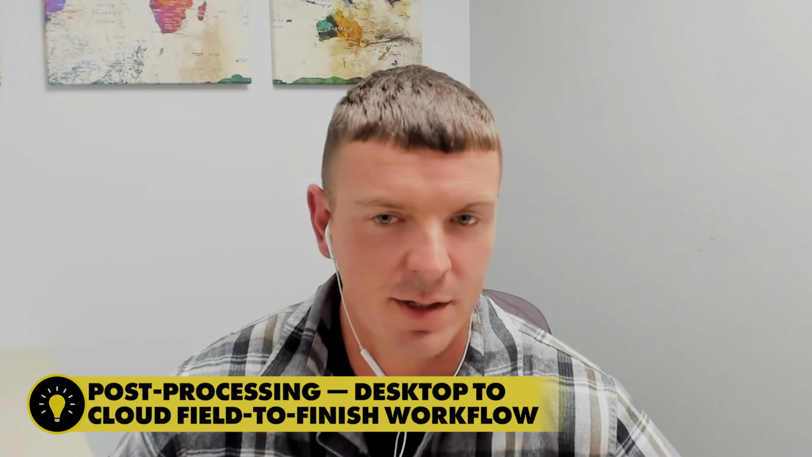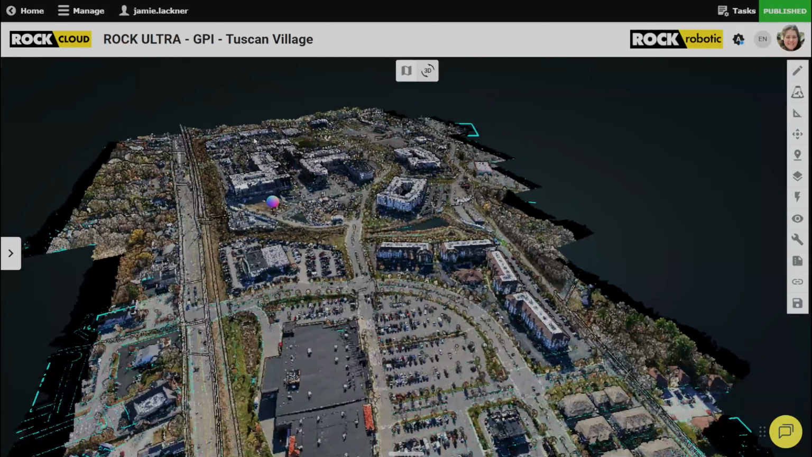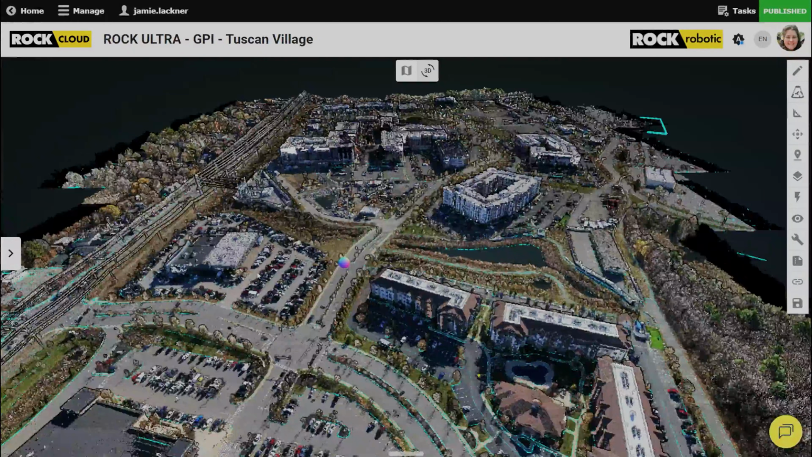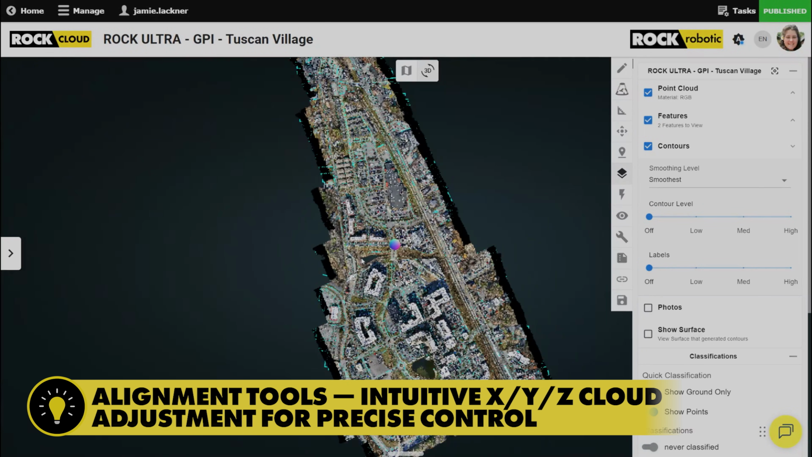And then from Rock Desktop, we go to the Rock Cloud, and that's kind of where I love to work. It's got all the right tools in the right spot, and it's user friendly. I specifically really like moving the point cloud. There's a tool on there. Yep, exactly. Moving the cloud in X, Y, and Z, being able to move it on those 3 planes and visually seeing it is great.